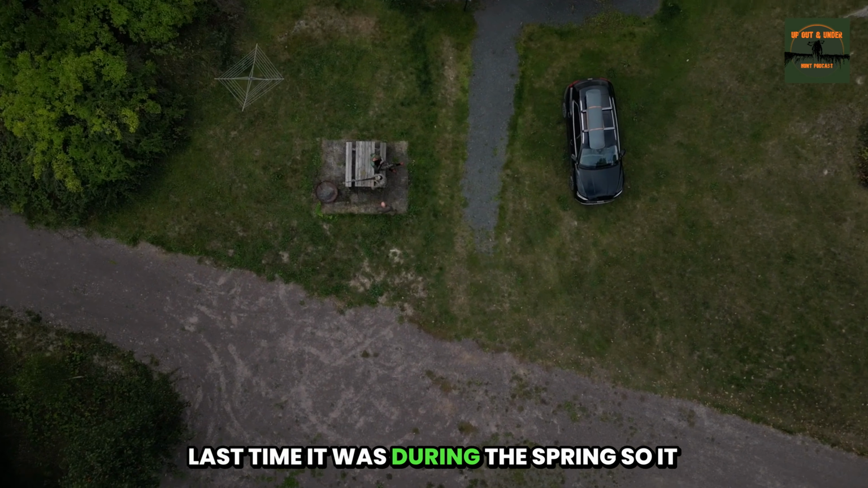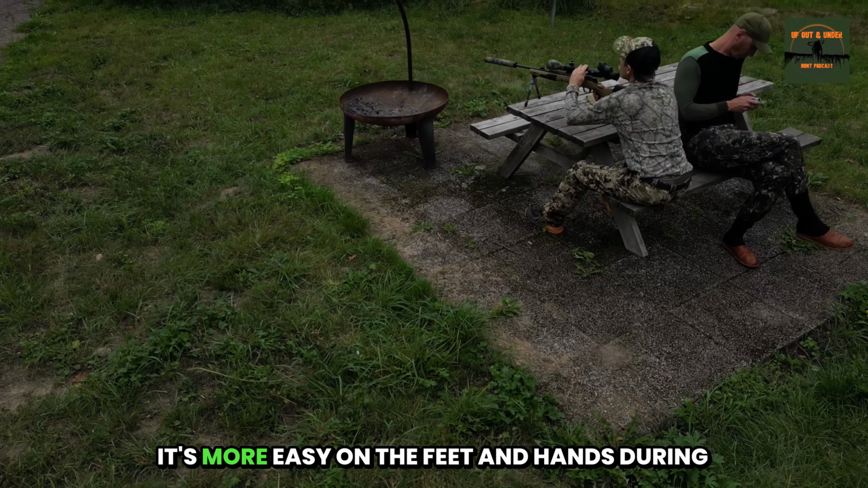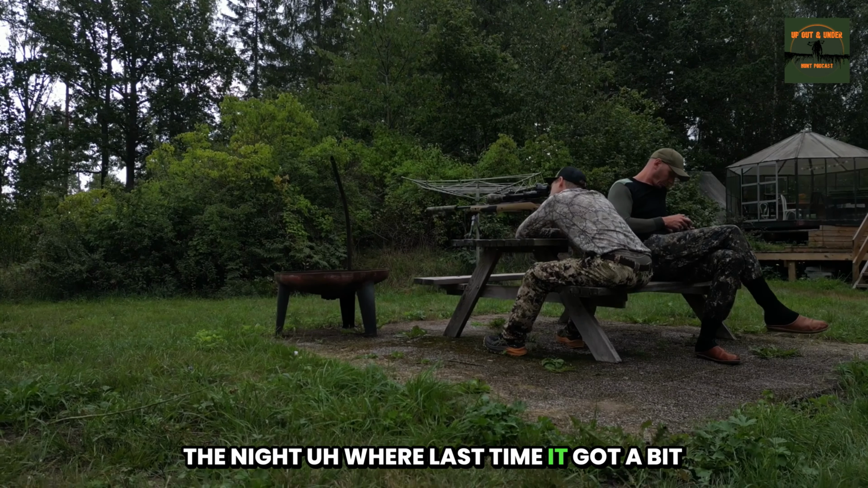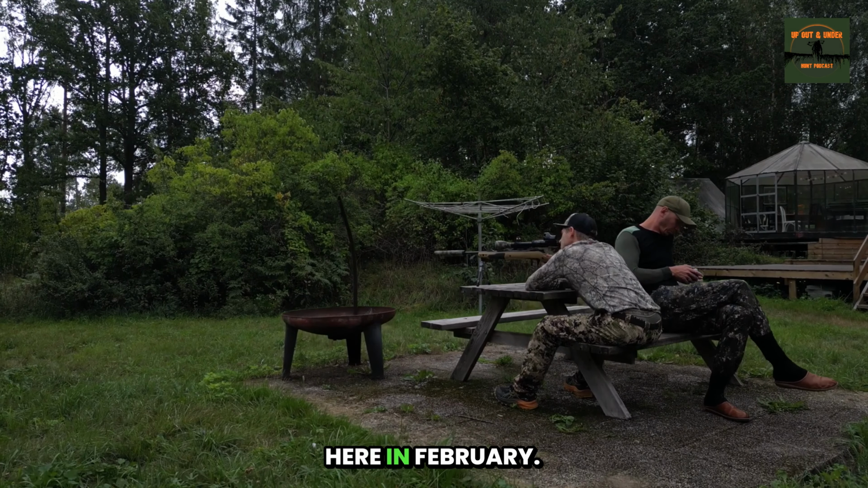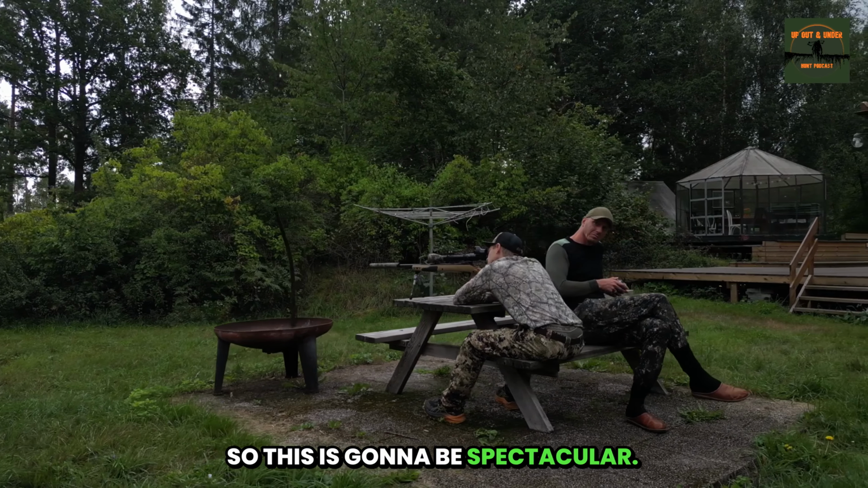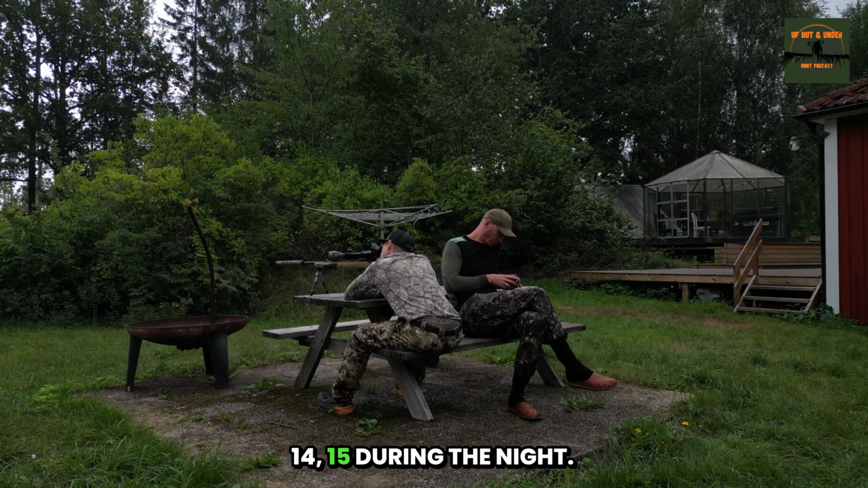Last time it was during the spring, so it was kind of early season. Now it's a different time of year. It's easier on the feet and hands during the night, where last time it got a bit cold, and one of the other times I was up here in February, it was very cold. So this is gonna be spectacular. We're gonna have 20-something degrees during the days, going down to 14, 15 during the night.